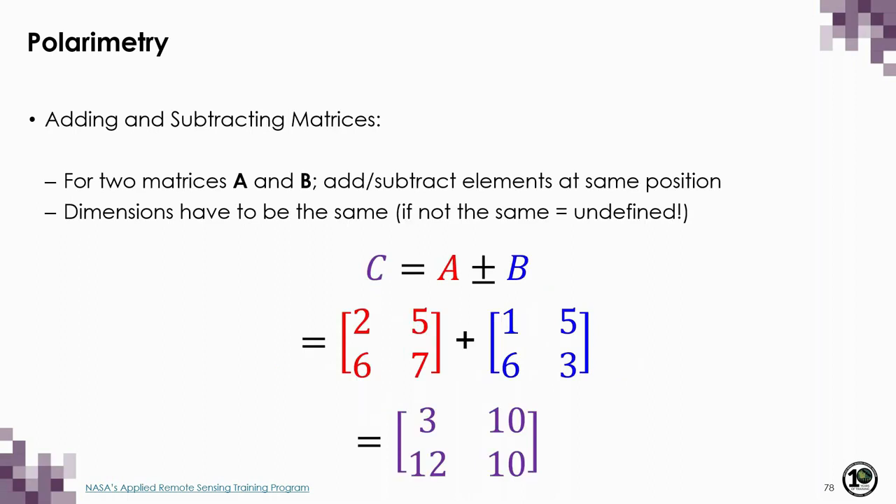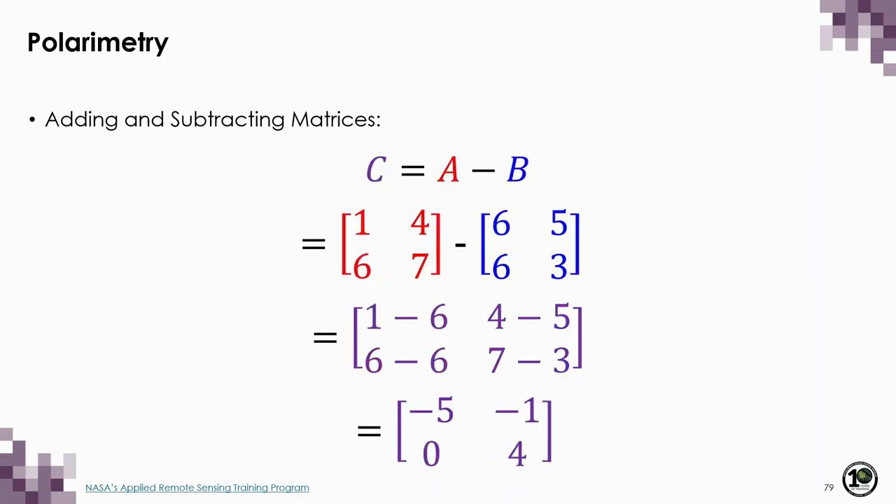If we want to add and subtract matrices, we just add and subtract elements that are in the same position. And this means that in order to add and subtract matrices, they have to have the same dimension. So in this example, we're adding matrix A to matrix B, and we simply add all the elements that are in the same position to form the final matrix C shown in purple. I won't go into the same amount of detail here, but it's the same process if we want to subtract matrices.